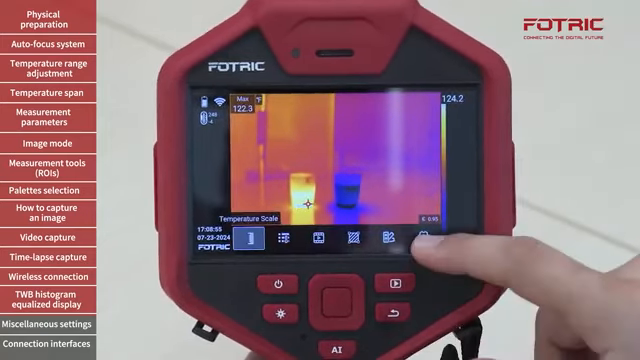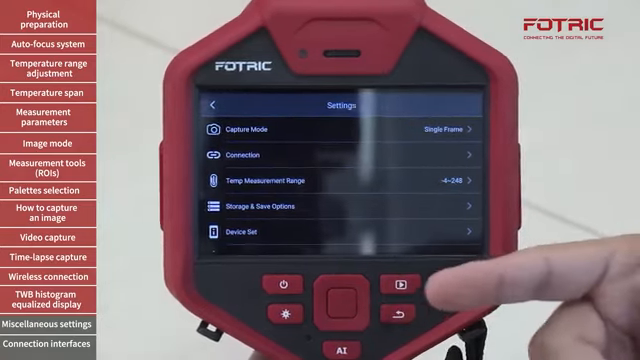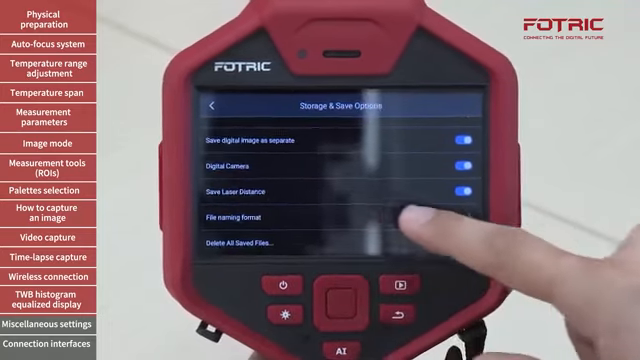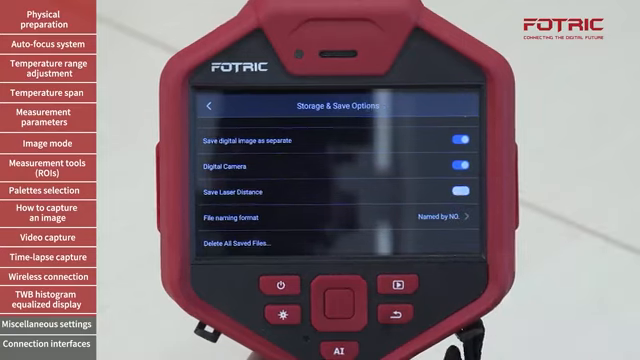Now, as I mentioned earlier, for many applications, distance measurement is not necessary. So I can go to storage and save options and turn off the laser distance saving on device.